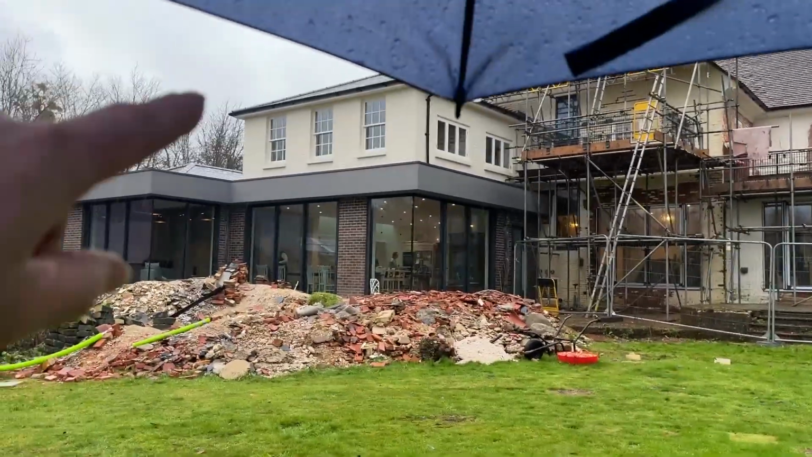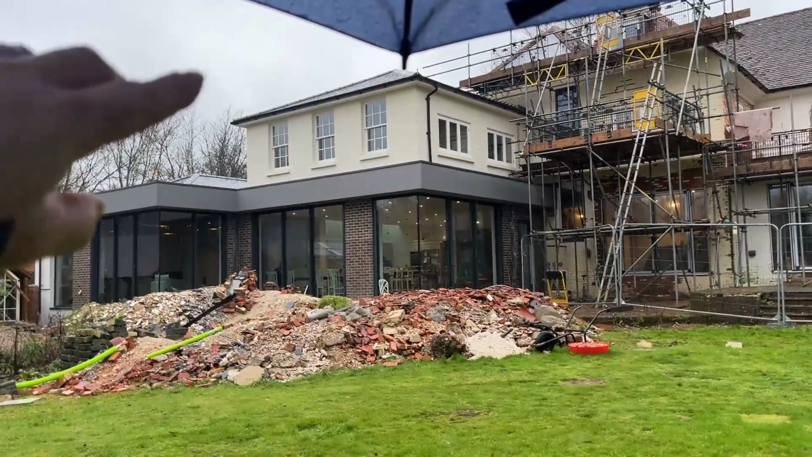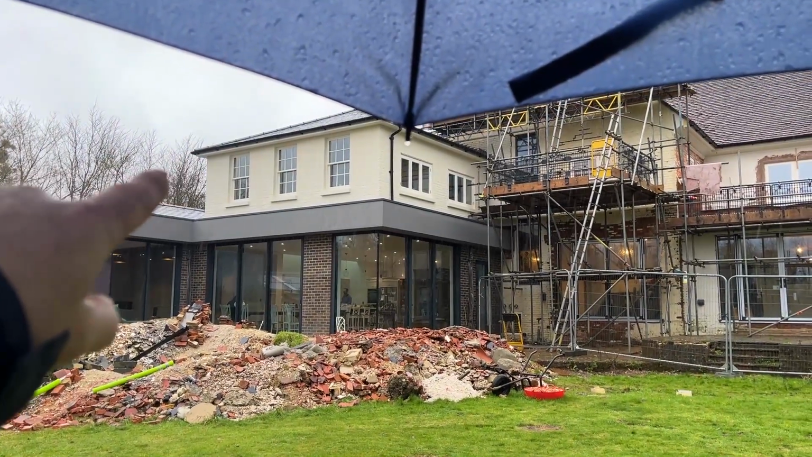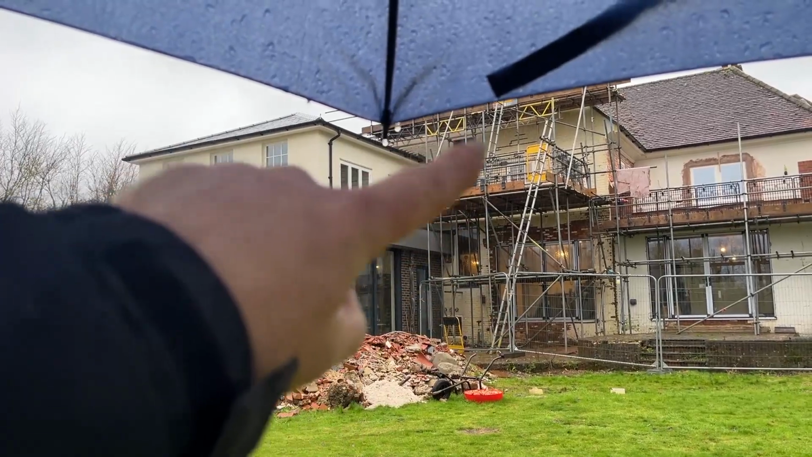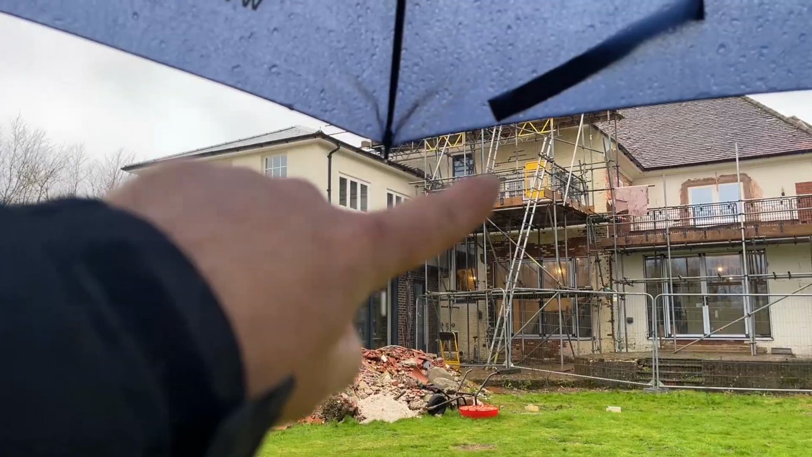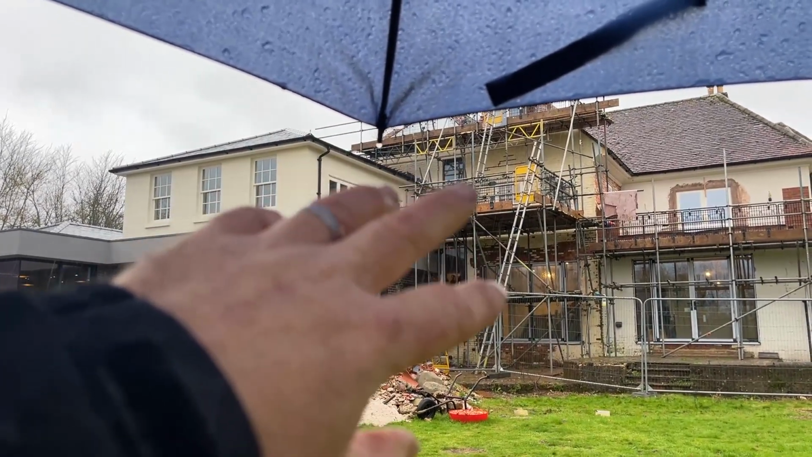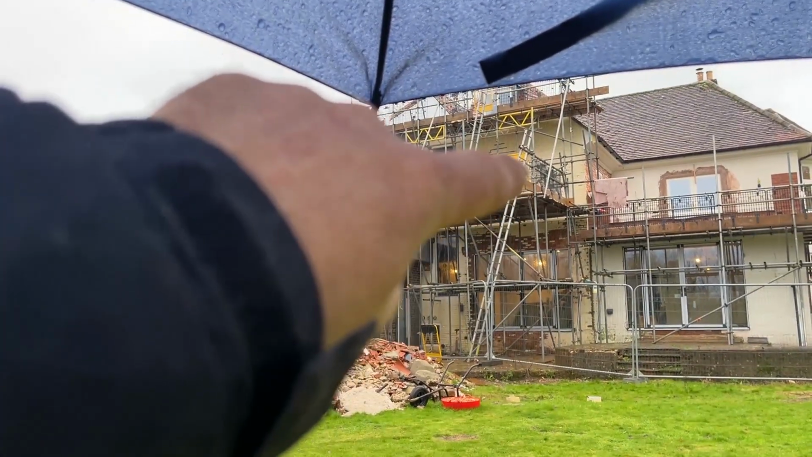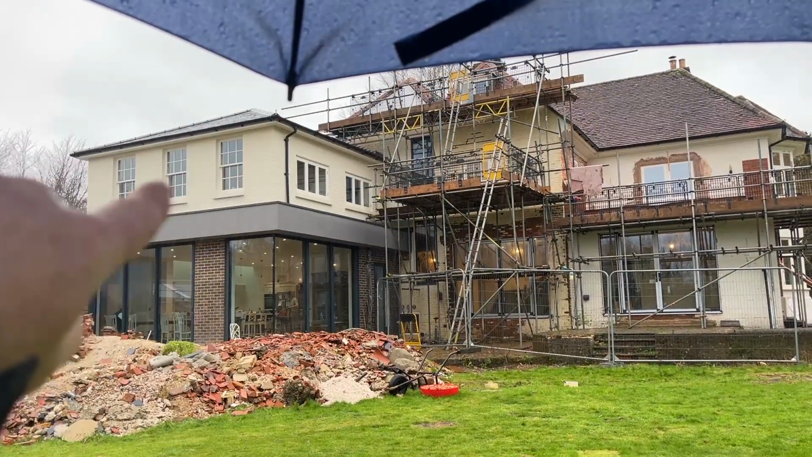On the new build section over here, all this section is an external brick with 100mm Celotex, an insulated thermalite block 100mm on the inside, and then the section over here is the original house, so that's just a 9-inch brick wall. There's no insulation on that at all, but we've now added 40mm of aerogel to the inside skin so we can keep the brick look on the outside for this section. It will get painted to match this section. And on the camera we're reading similar, in fact we're reading 0.2 degrees less on this section of the house than we are on this section of the house.